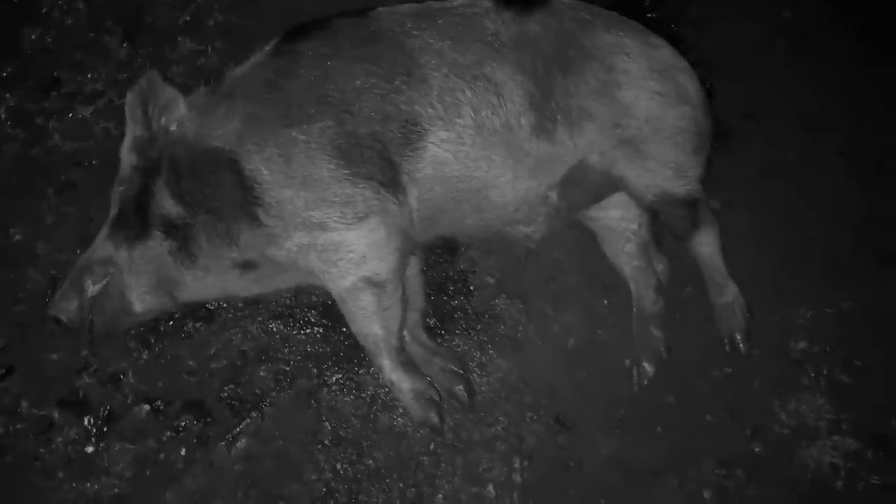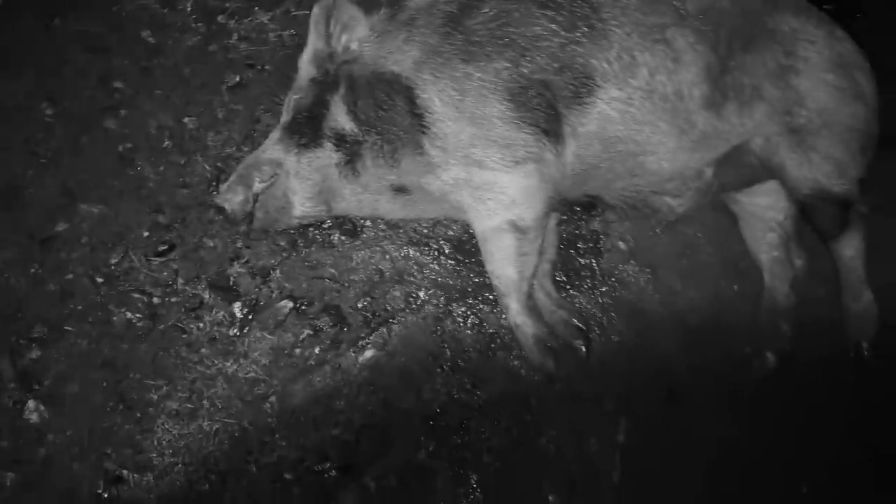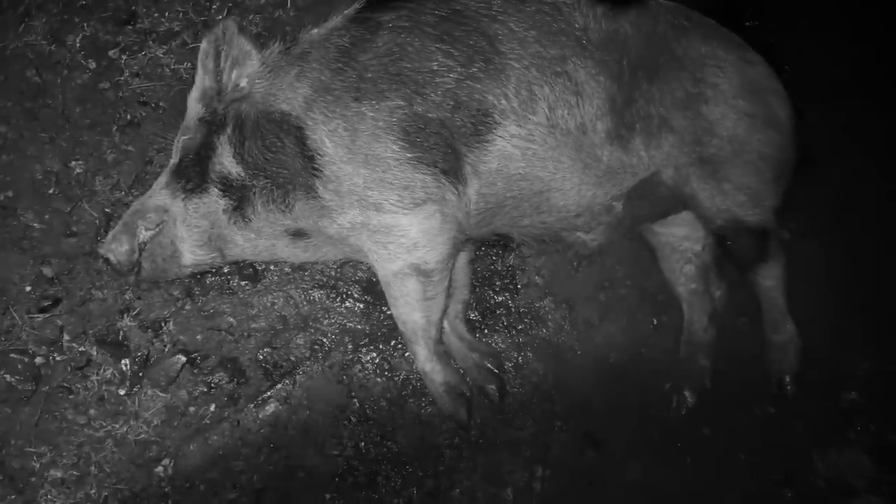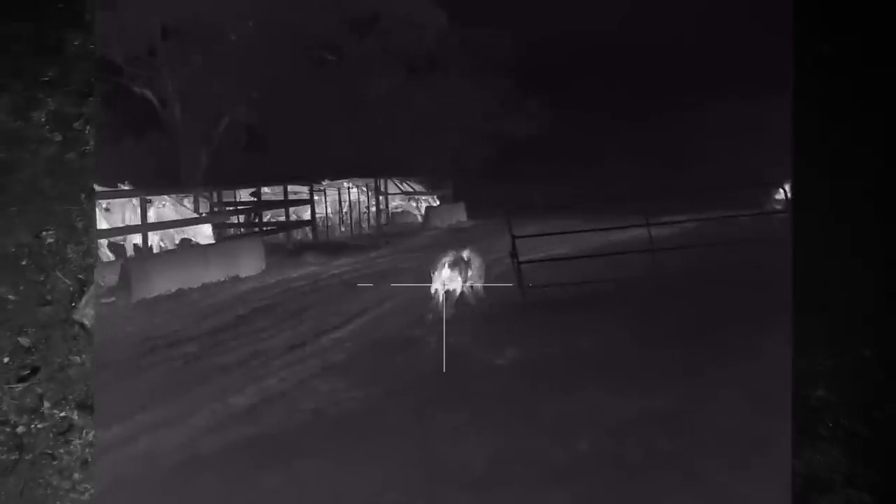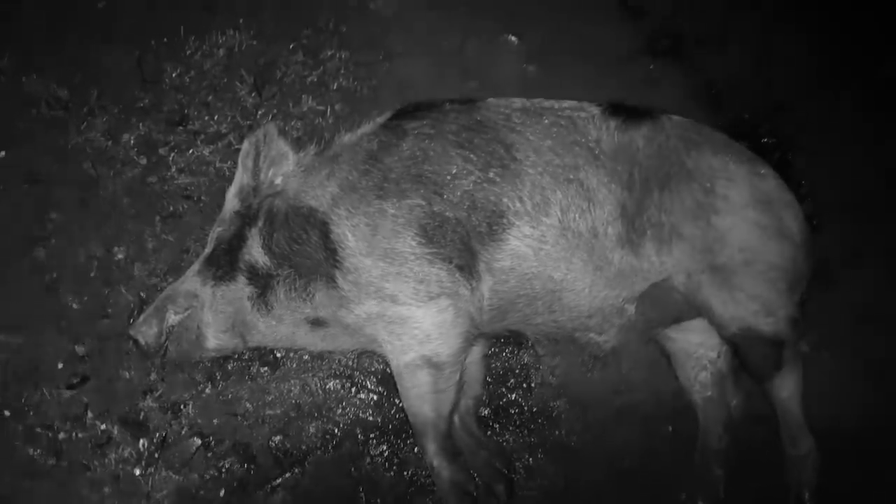There you go. It's a decent sized pig. He hasn't got real big tusks on him, just tiny little ones. But first pig with the MPR 308 and Tube TS60. So really good effort so far. I'm really happy with the way that performed. It's really quick to cycle and get back on target. Much quicker than a bolt action, I think, as you saw in the footage. Anyway, we'll keep going and see if we can find this other one.